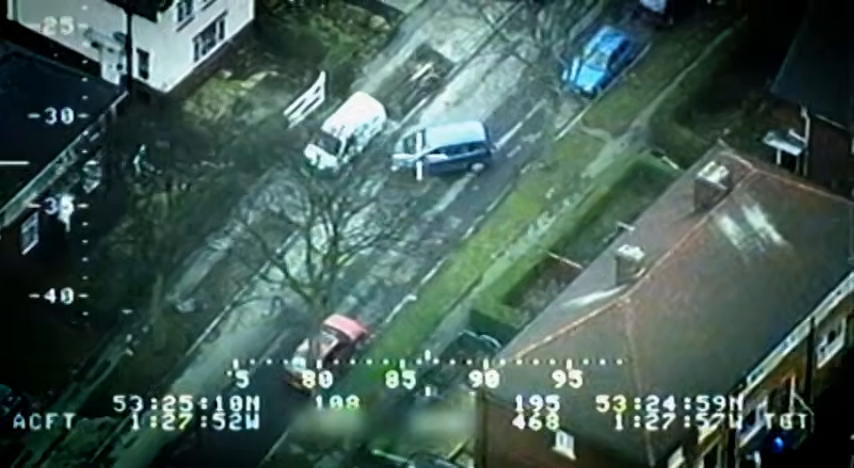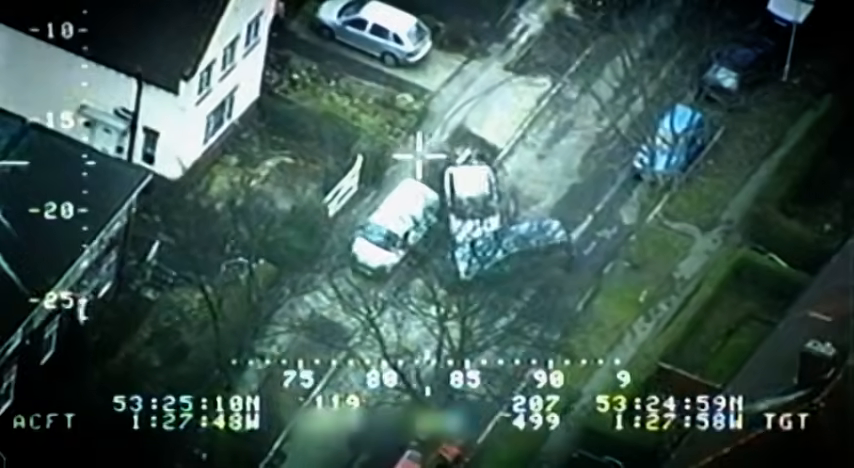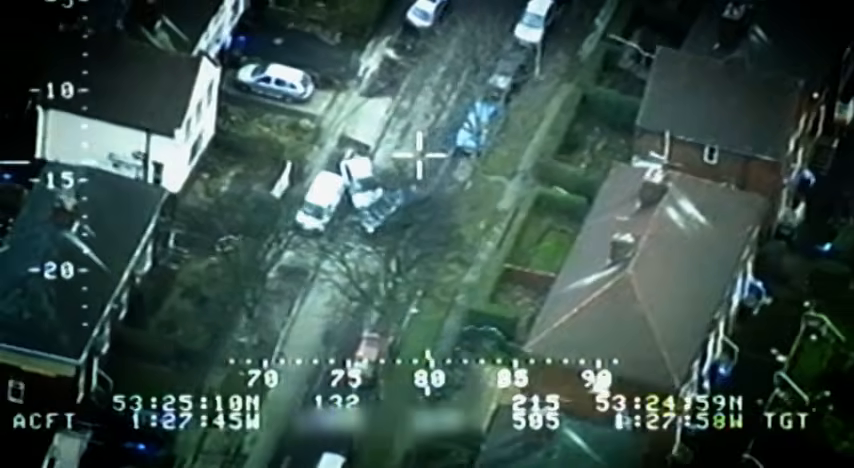When you're actually on the job, it's the car. You can think about the other things after. You're just concentrating on the driver and the car. You come back and then you can start thinking about why was he running.